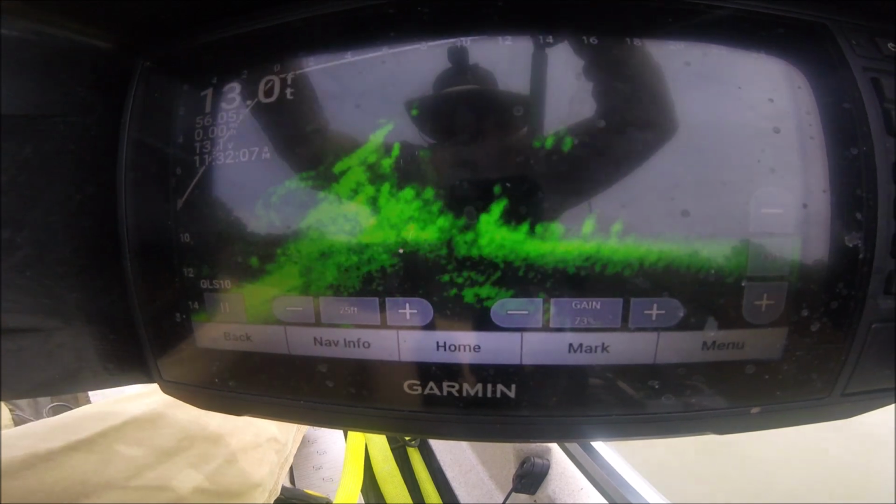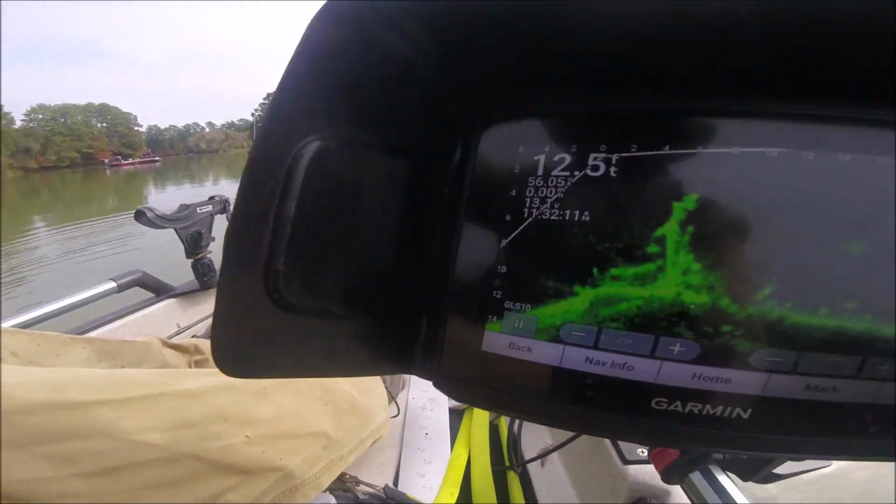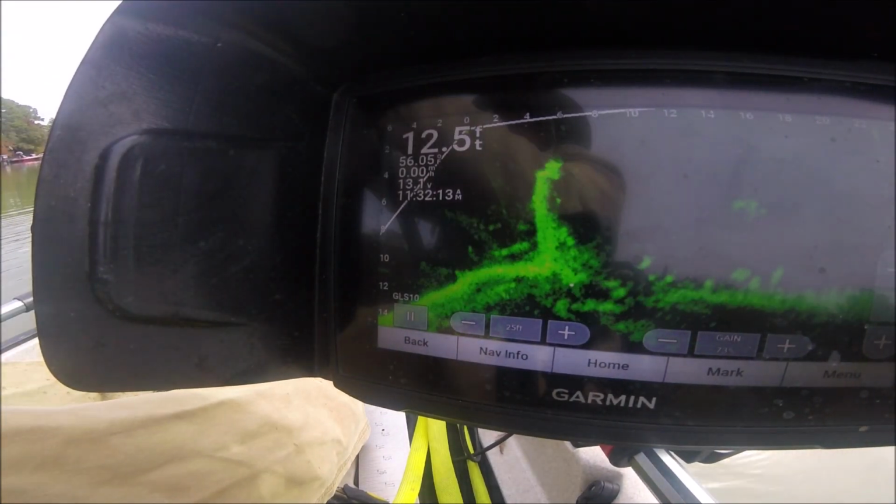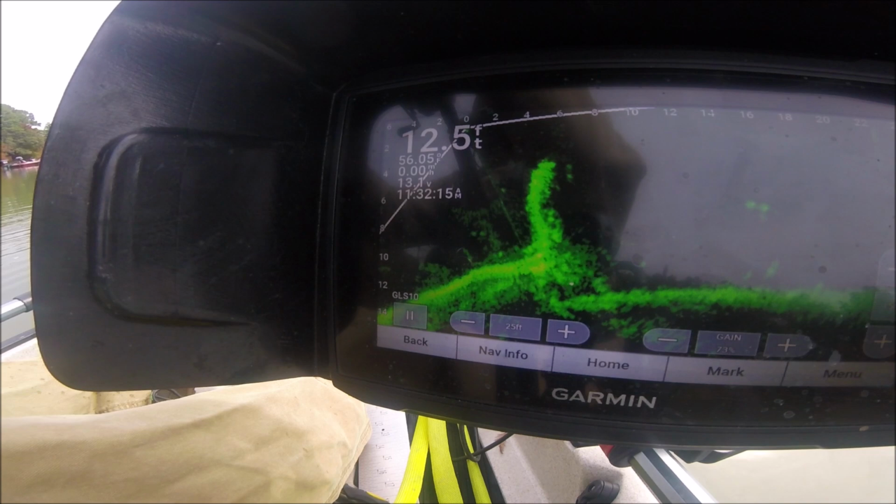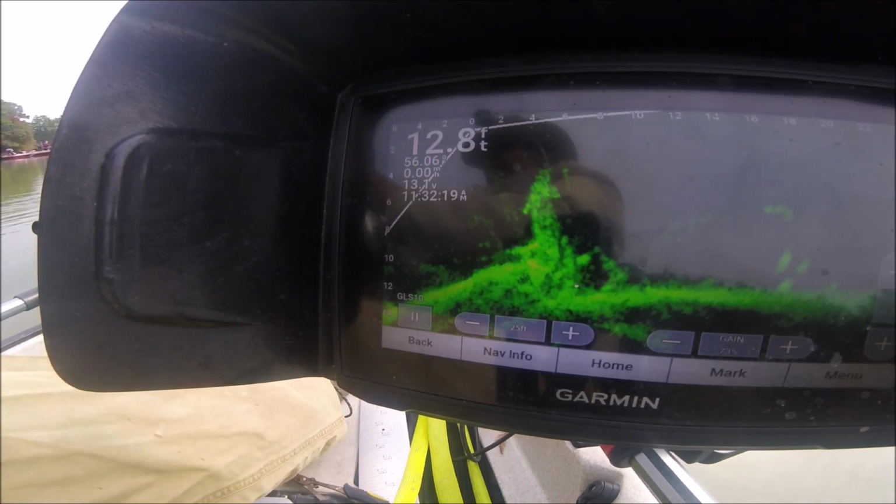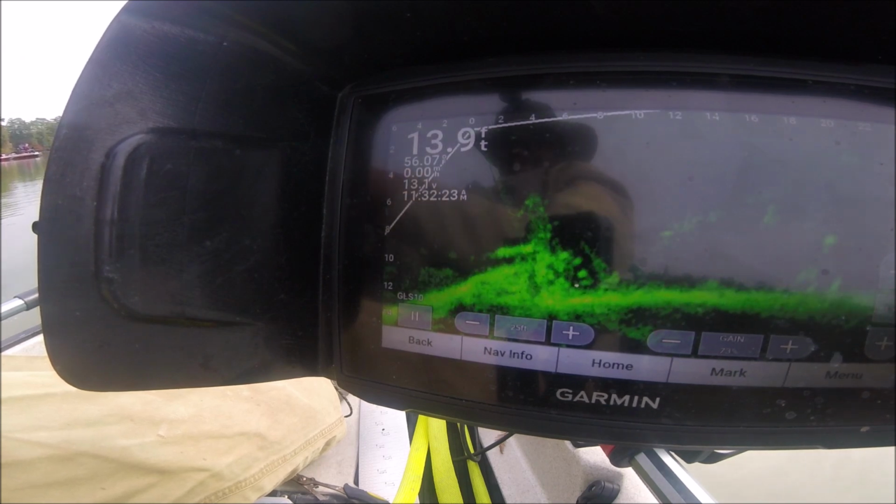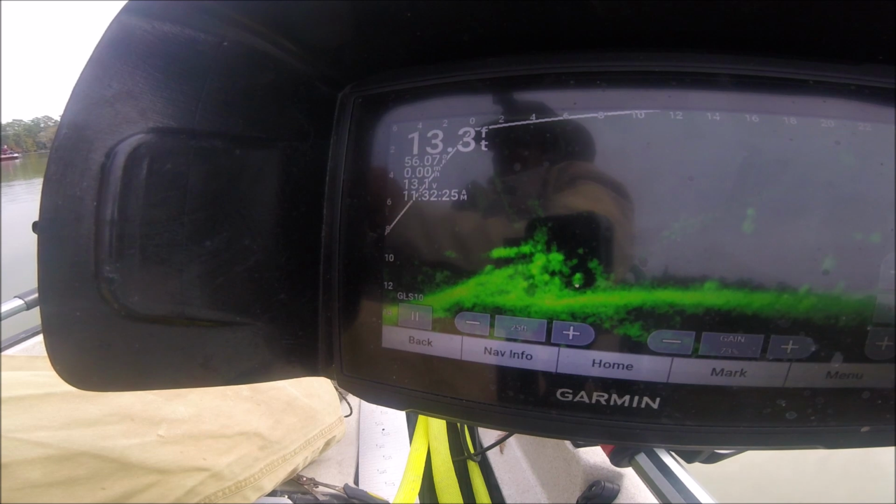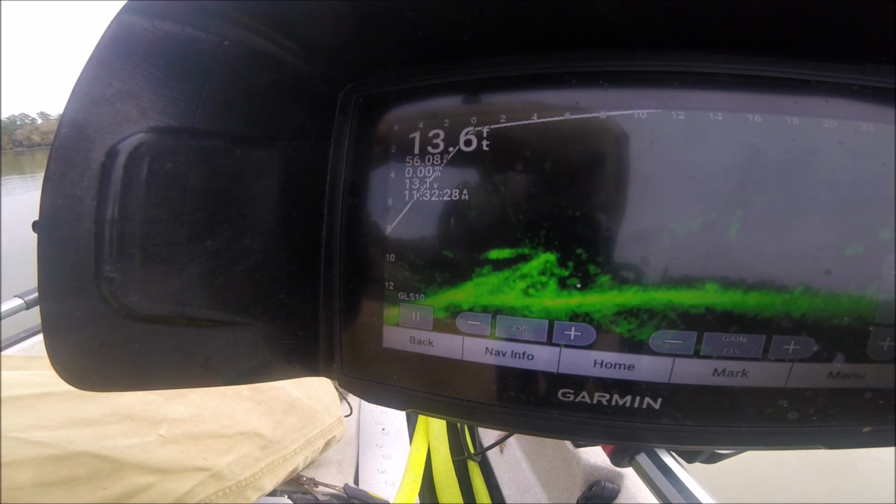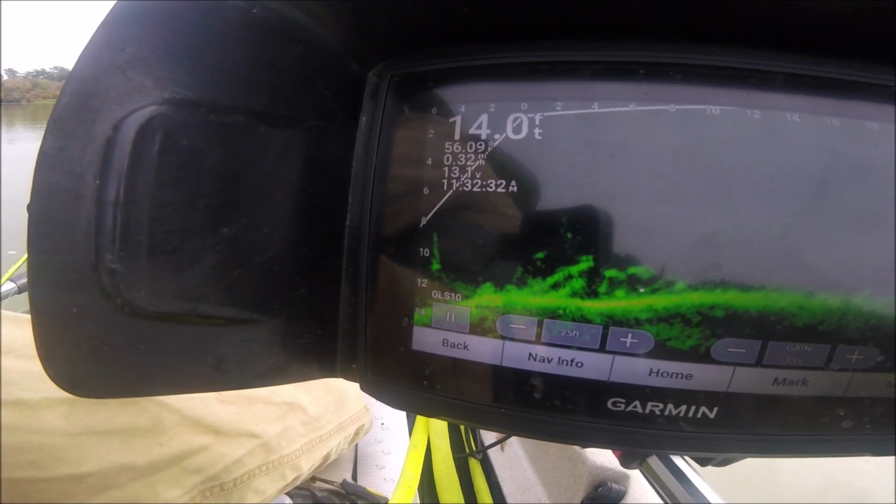That gold slab came up there and hit it out of that tree. God dog. Eating that silver up, man. Boy, boy, boy.